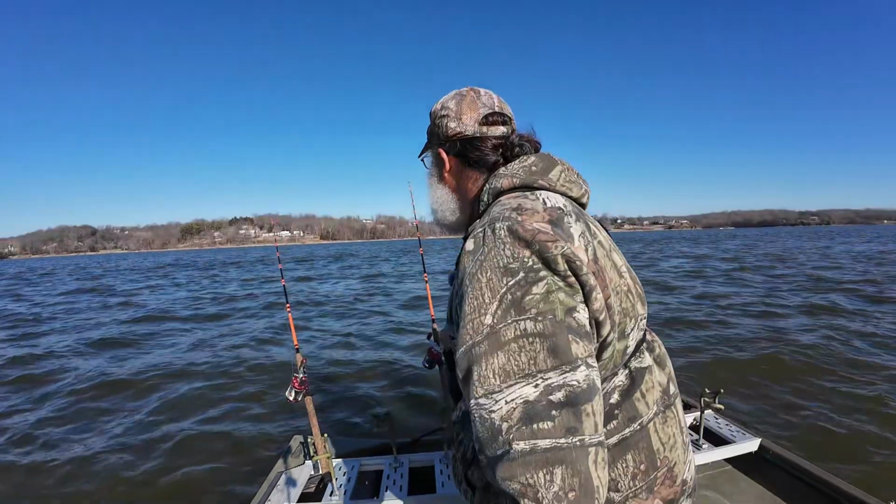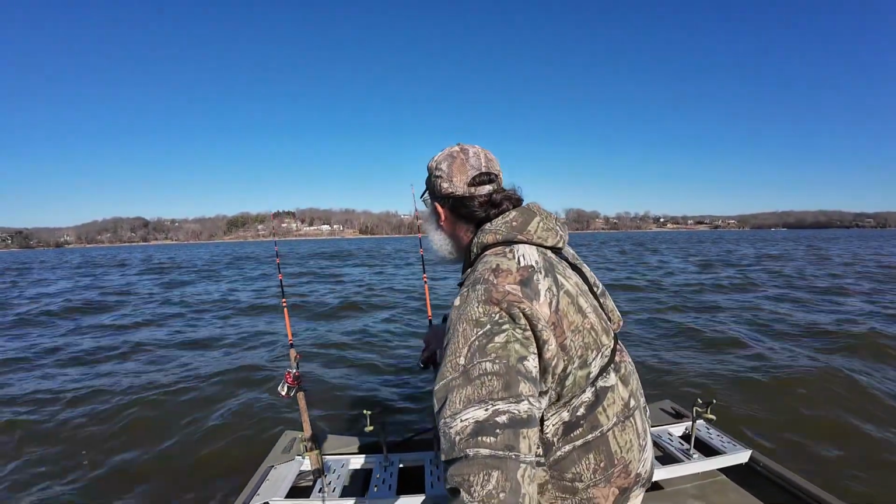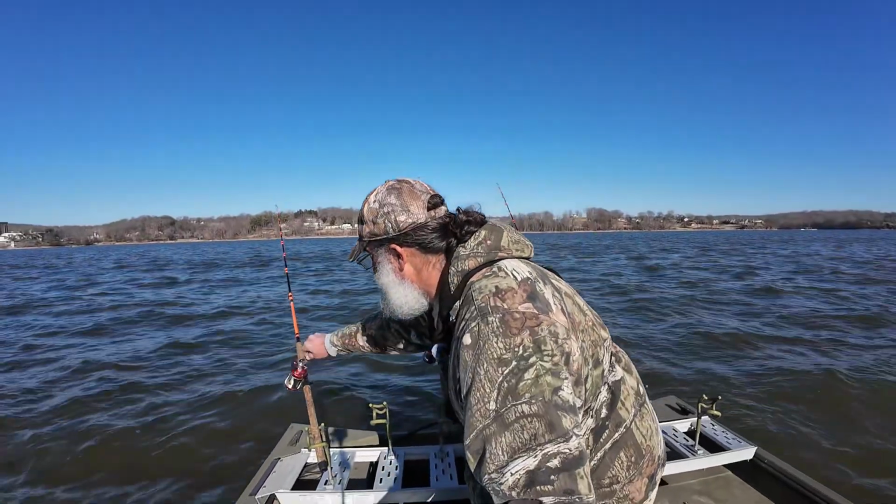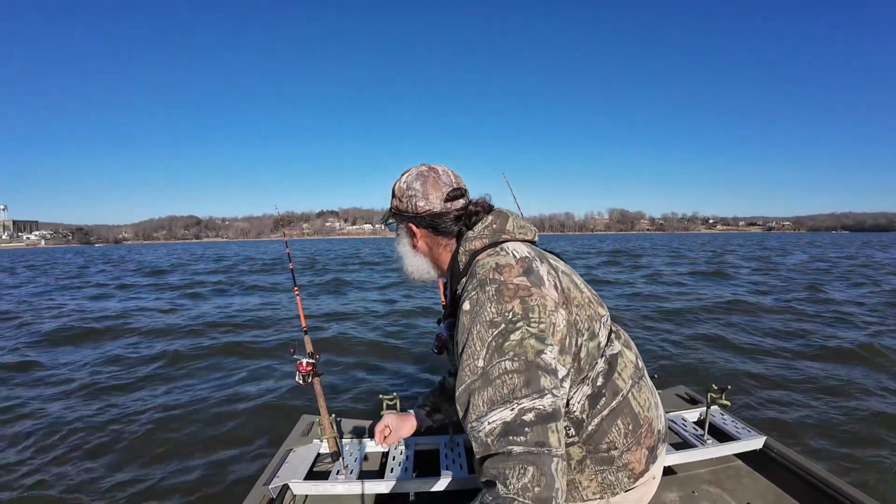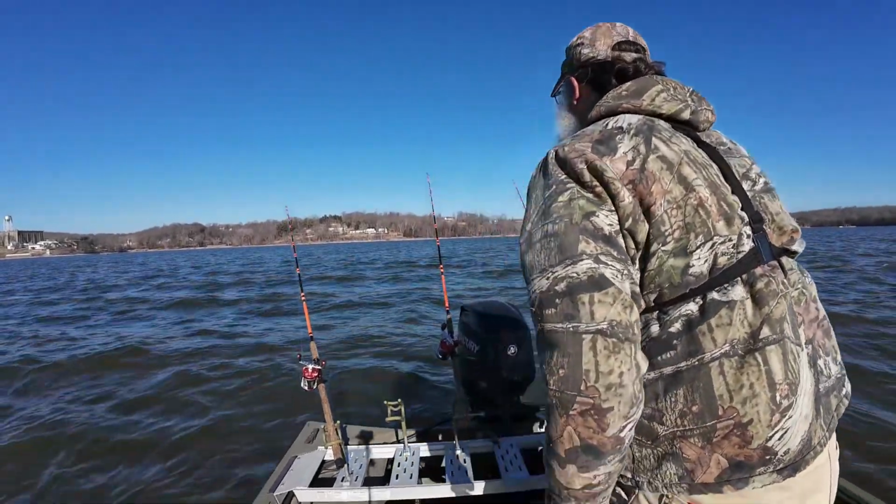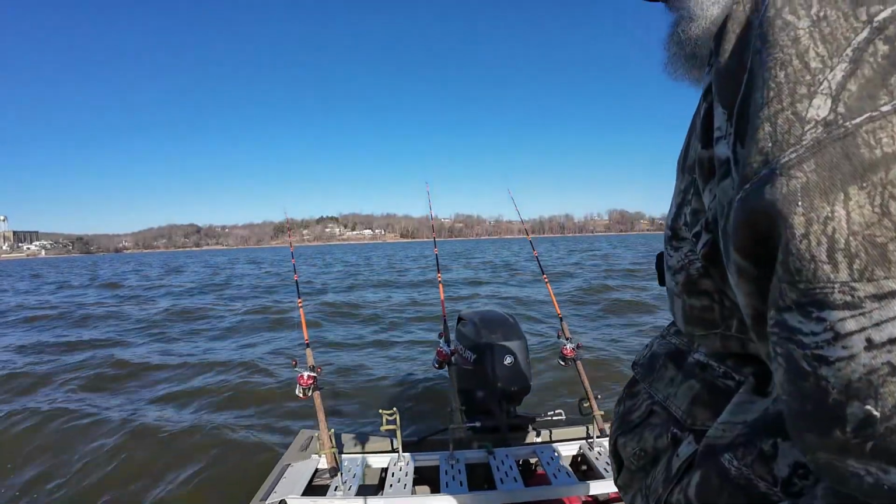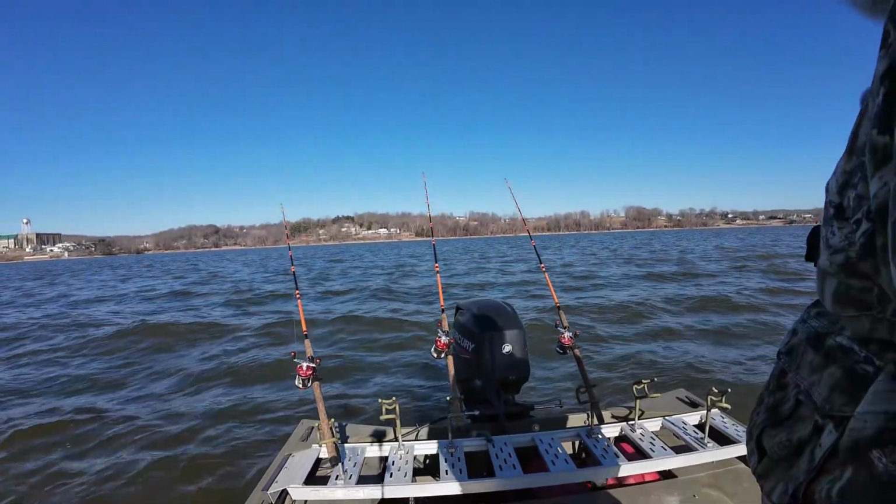Well, we're out here spot locked over a ledge in the river channel. See how that goes for us. See if we get any bites here pretty quick. If we don't, we're gonna skin out.